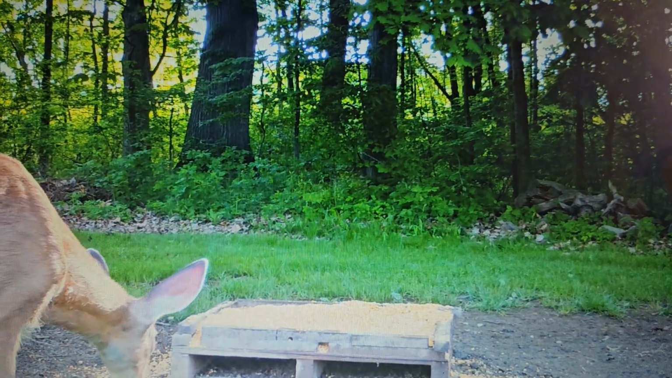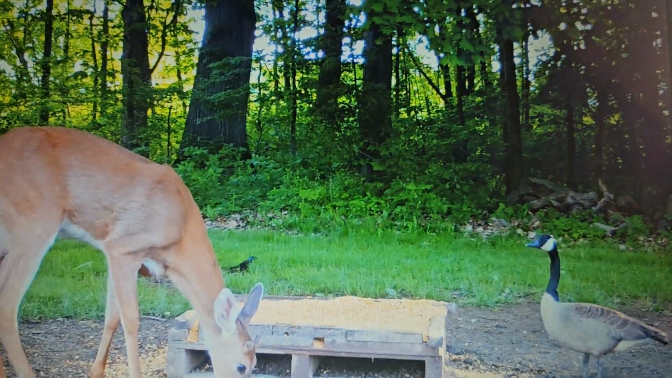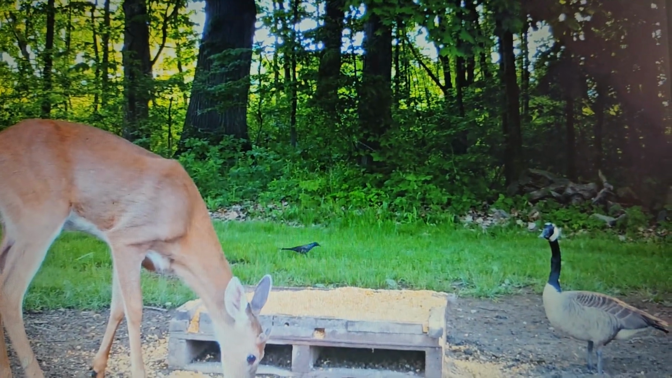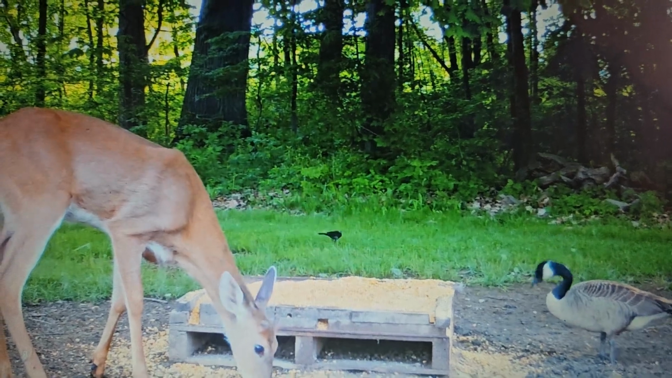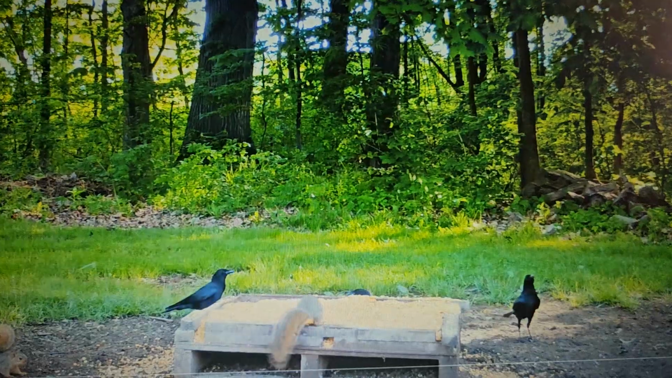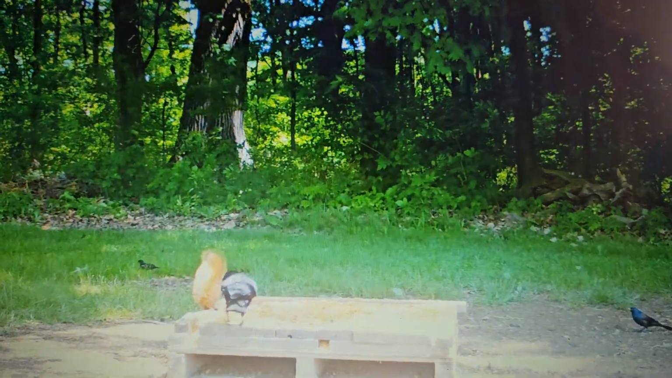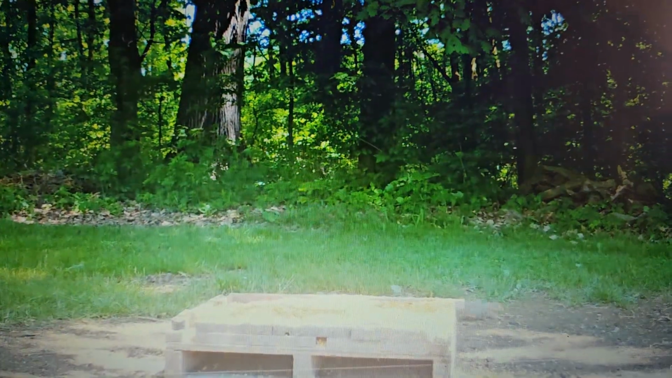Just a young one. Probably a year and a half, gonna get his first rack. Not on a hit list, that's for sure. I had a problem with a lot of geese coming in here, eating the stuff.